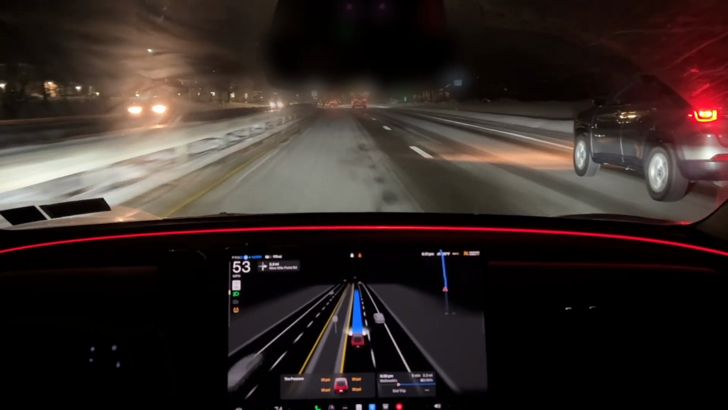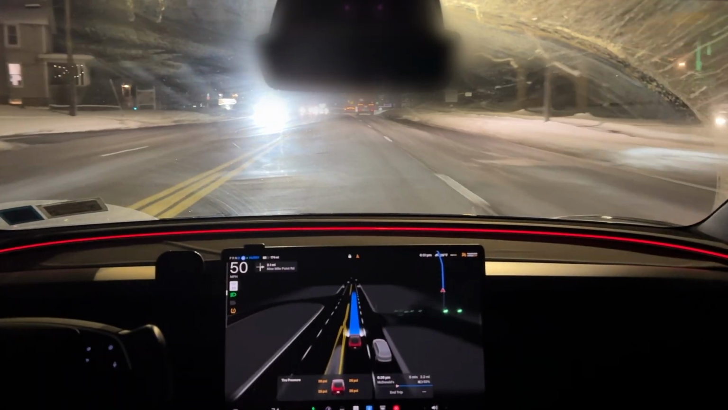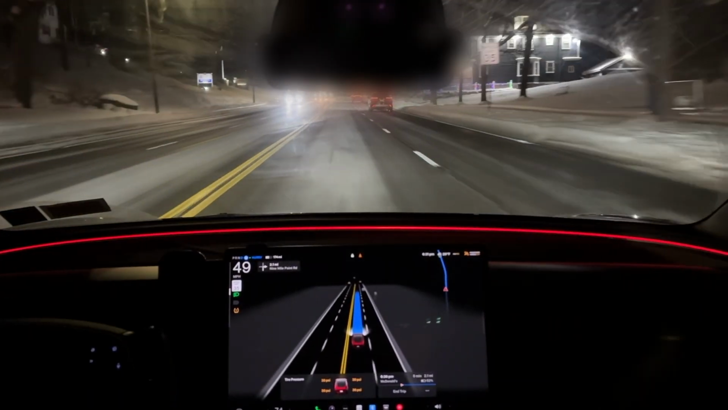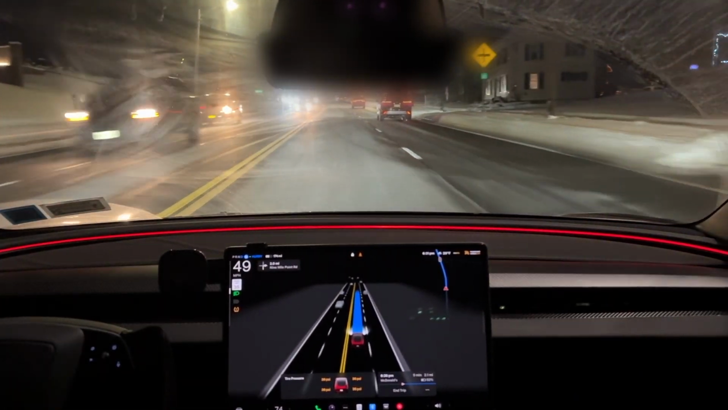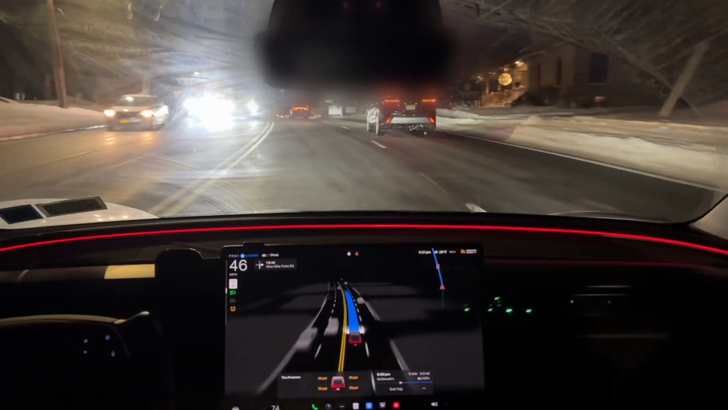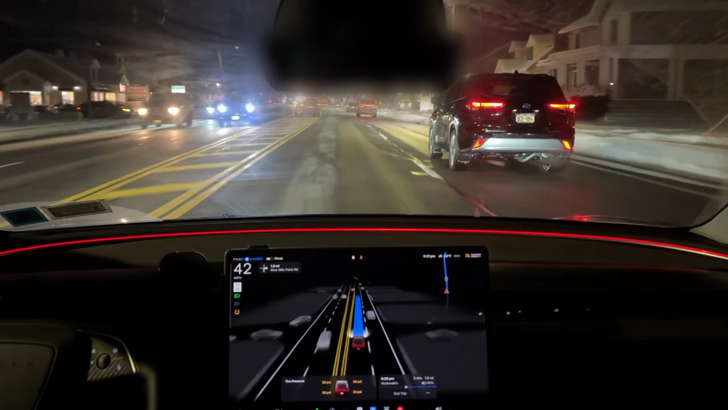It's not jittery, like it's not hiccuping when you're driving. It just goes. It'll slow down when it needs to turn. It'll turn accordingly. It's awesome. It truly is awesome. And the fact that if you're parked, for example, it will reverse for you and get out of that parking spot. Or if it's going to drive straight in from a parking spot, like we just did at the beginning of the video, it'll do that too.